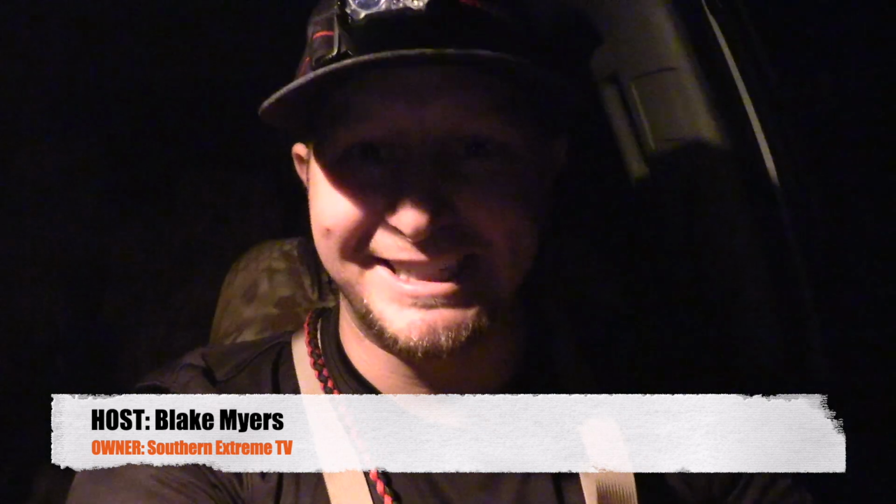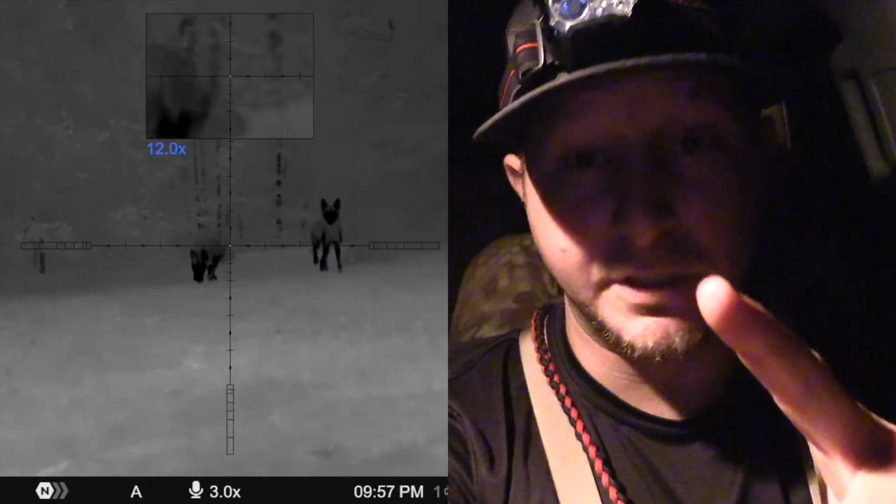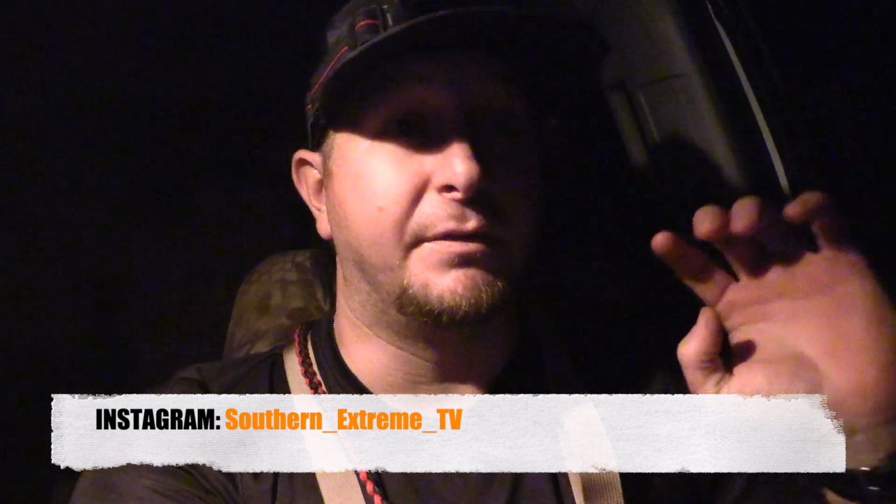We are coyote hunting tonight. We've already got 2 dogs down. We've only been to one spot. We're over here where another landowner heard coyotes last night. The field that we've always wanted to hunt, we've never been able to access just because it's been difficult to get to it. But he's actually got a road cut in now, so that's super helpful.